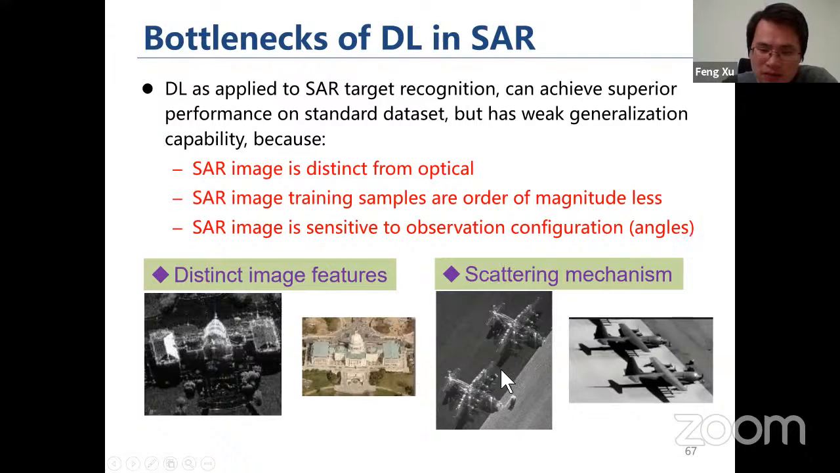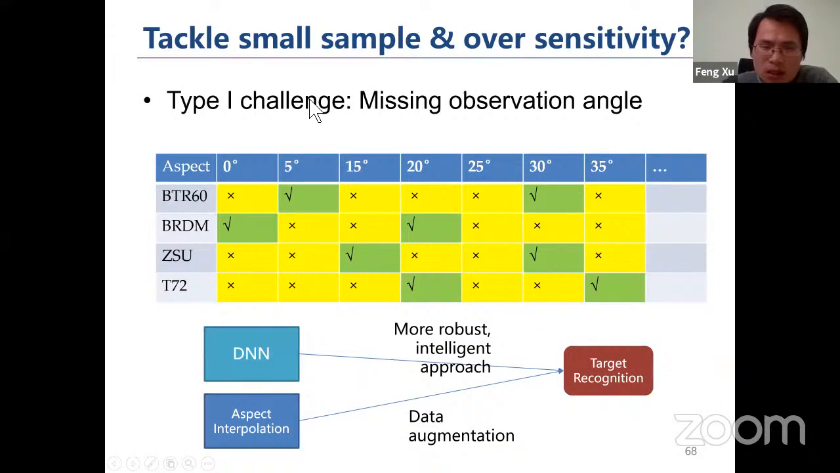The third is that SAR image is quite sensitive to observation, in particular the incident angle. If we look at different angles, we can see that the target scattering features may change rapidly, but this is not the case for optical images. So it's even more critical to have more training samples. Here I'm showing two types of challenges. The first one is, what if we have missing observation angles?